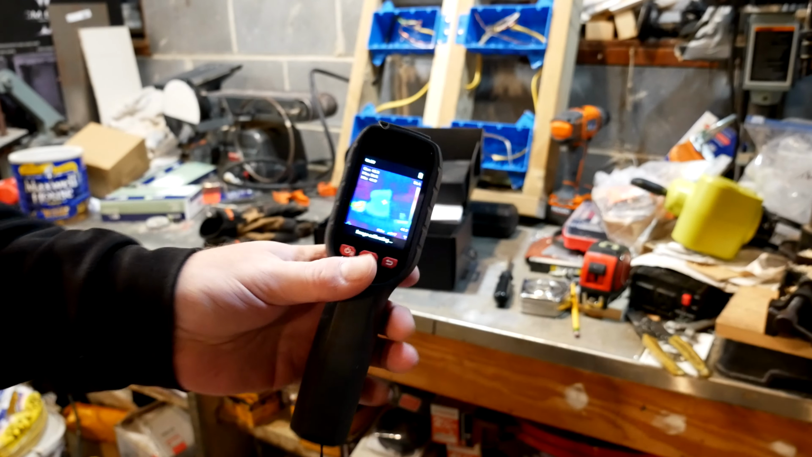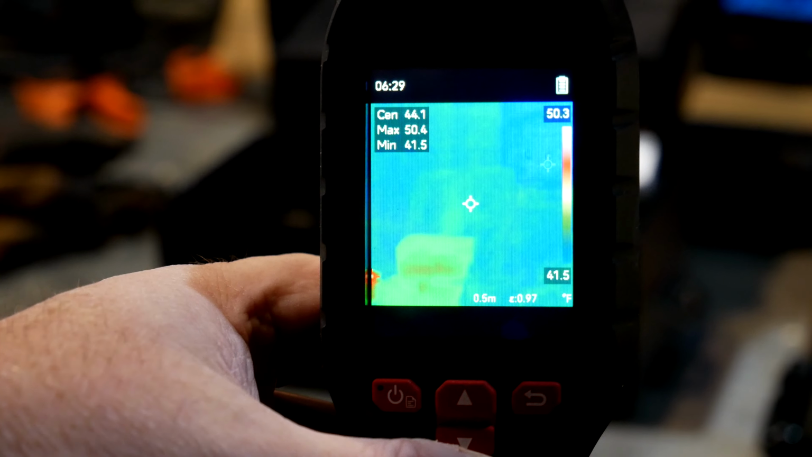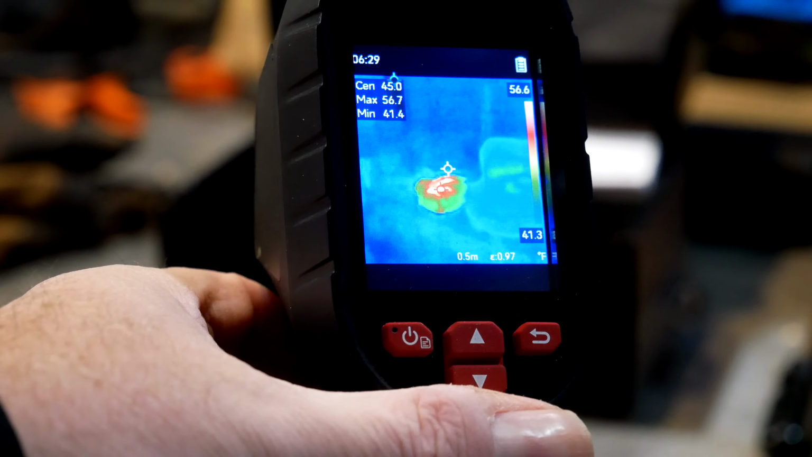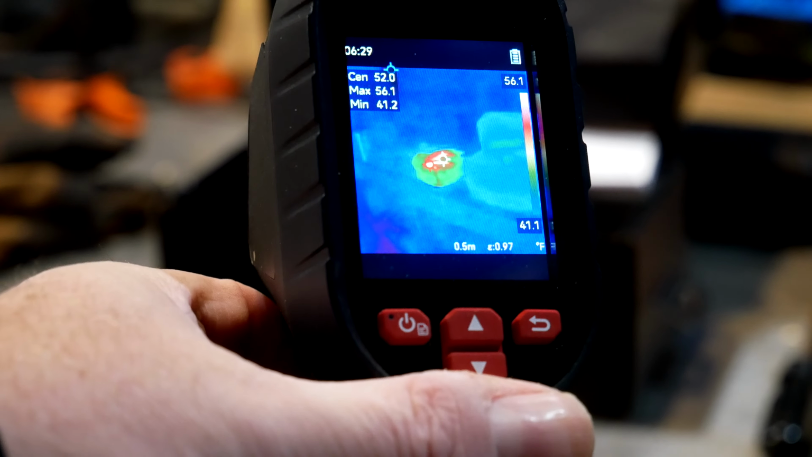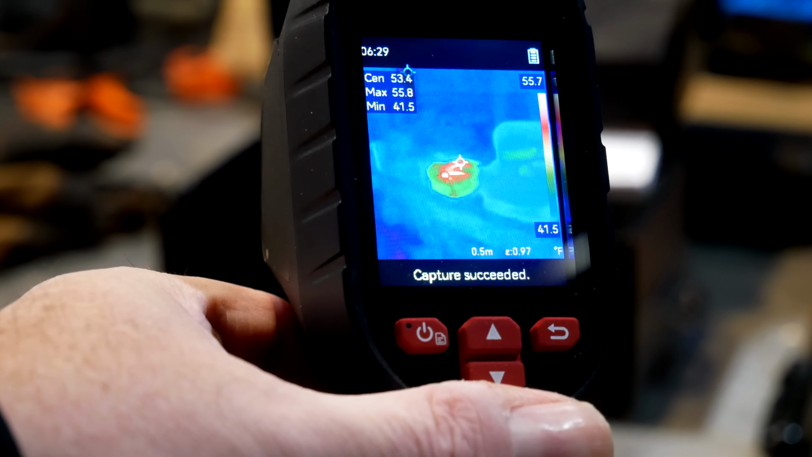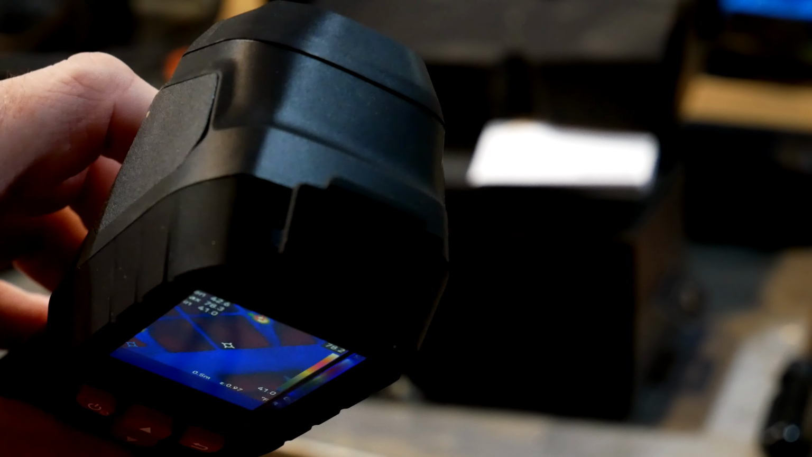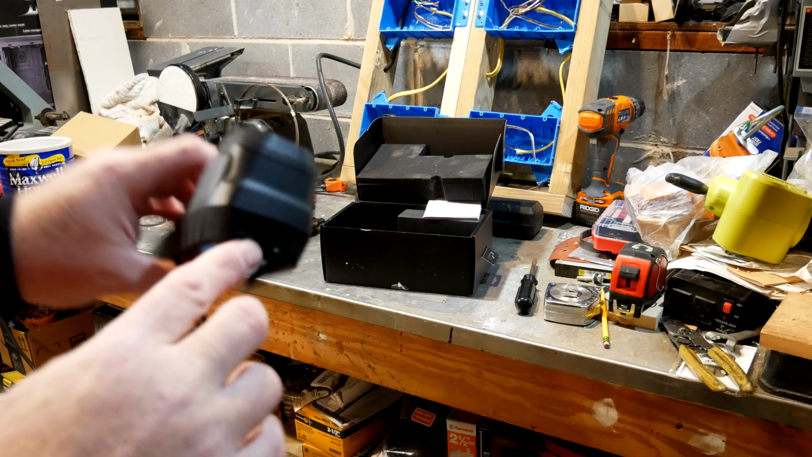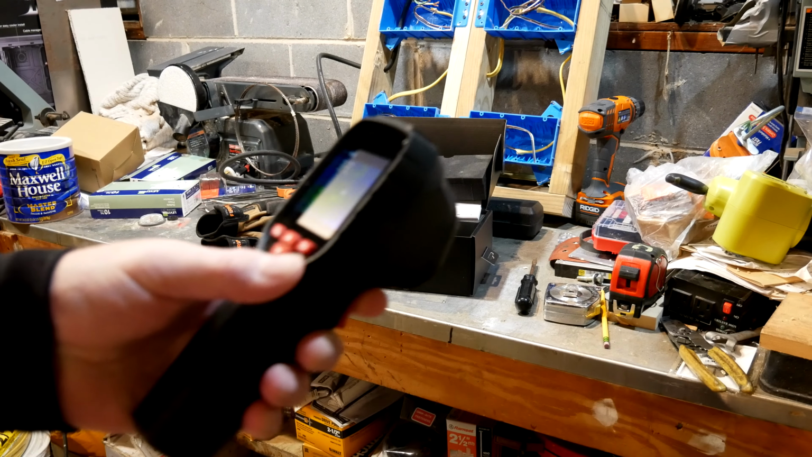Yeah, so this is a handy little tool. There we go. Yeah, look at it. So now we can show the gloves. And then if I pull the trigger, it takes a photo. So the capture is stored, and then you can transfer that over USB. It's got a USB-C port here that you can plug into your computer to access the memory.